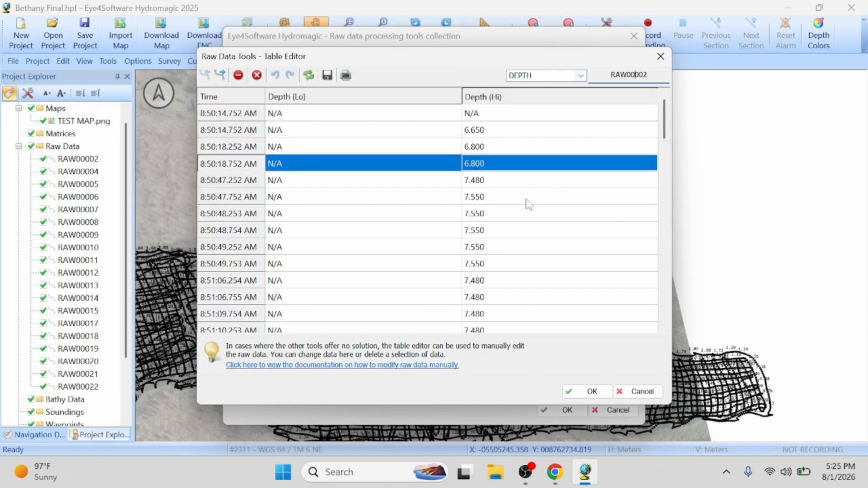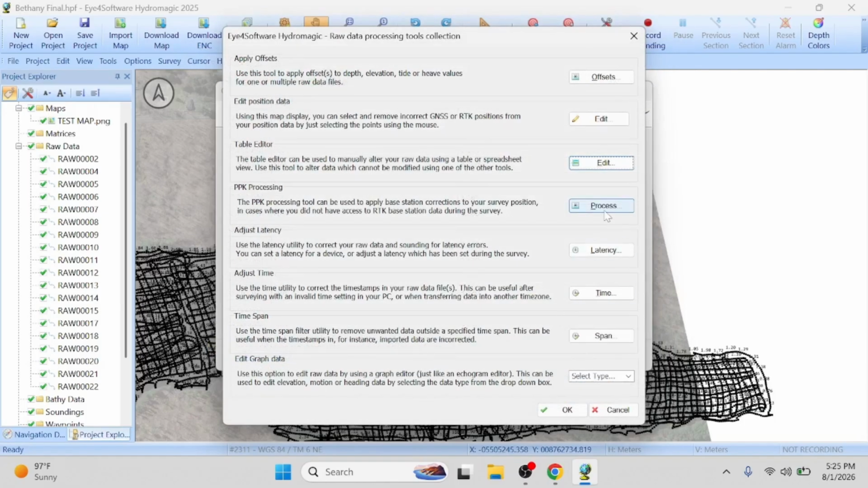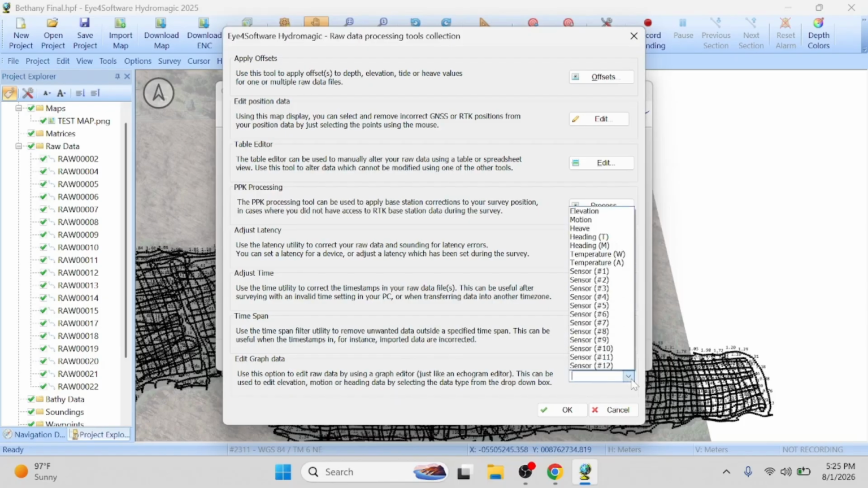You can go through each file and just look at it as a depth value. Post processing with PPK, adjust latency. We're not going to have any of that. If for some reason you have to do a time adjustment, you can do that, and if you had any other sensors here, you could calibrate those.